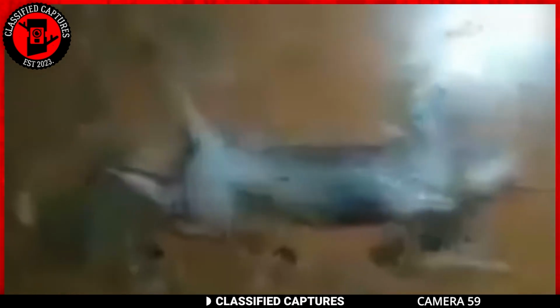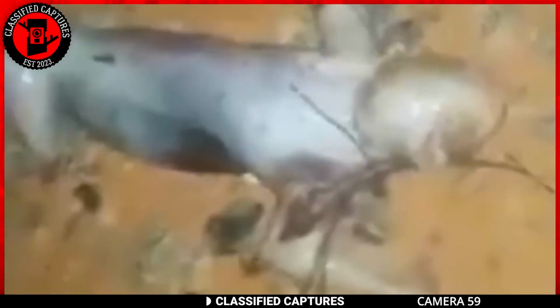But then, you never know these days with all the weird things happening. Looking at this creature, we have no idea what it could be or how it even got there. The residents of the area were alarmed by this finding and marked it as an omen and a sign of impending doom.